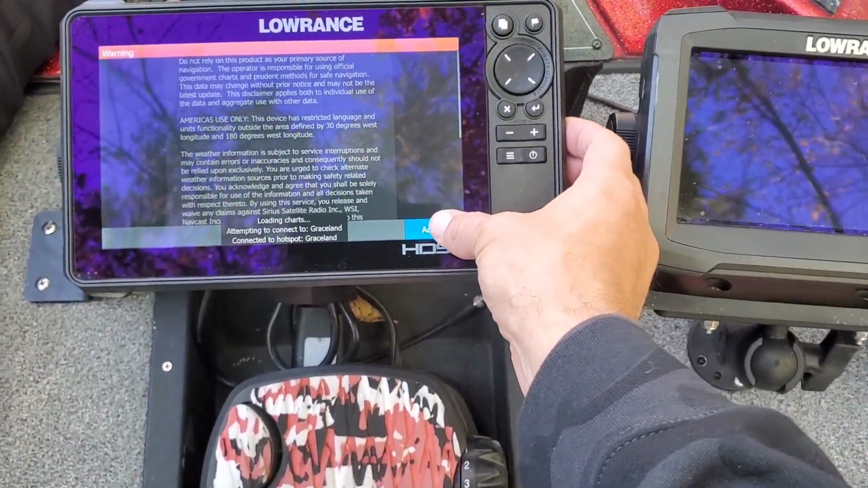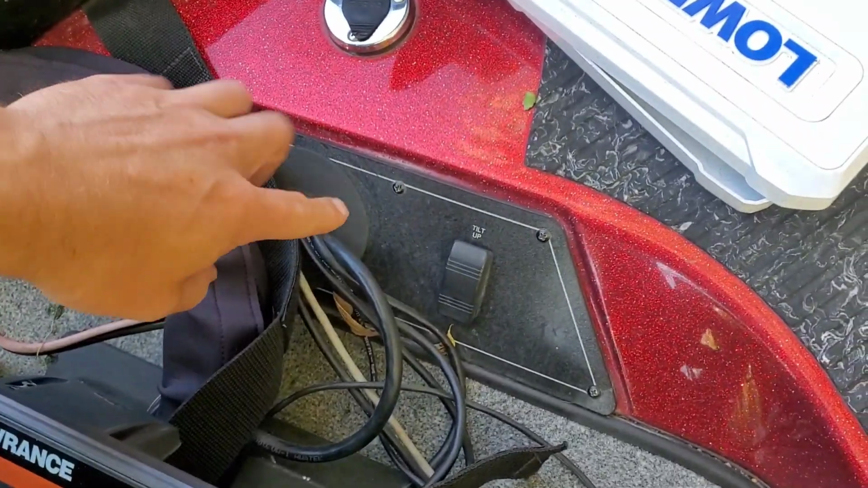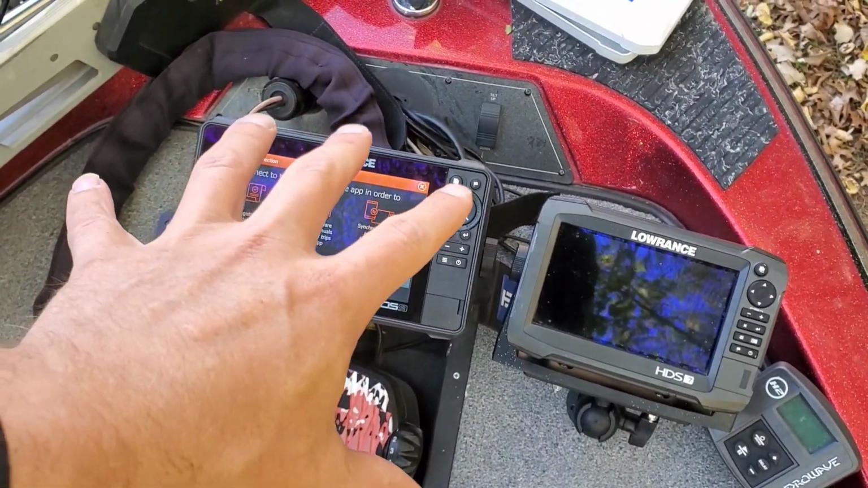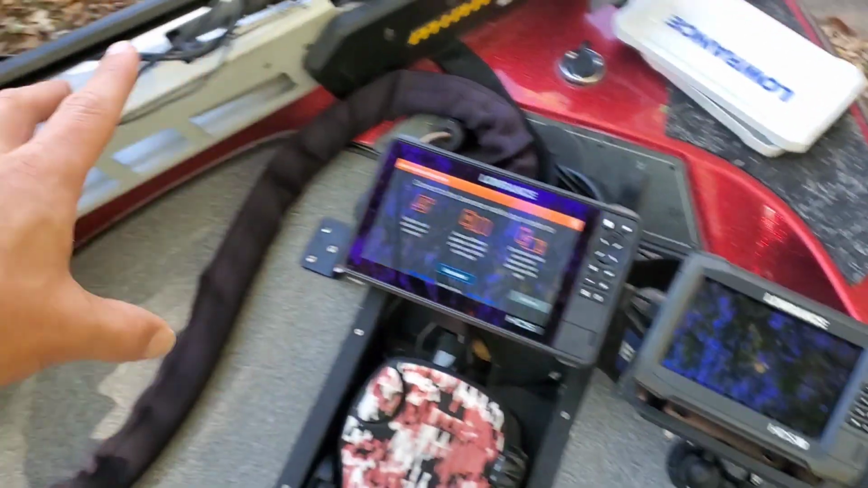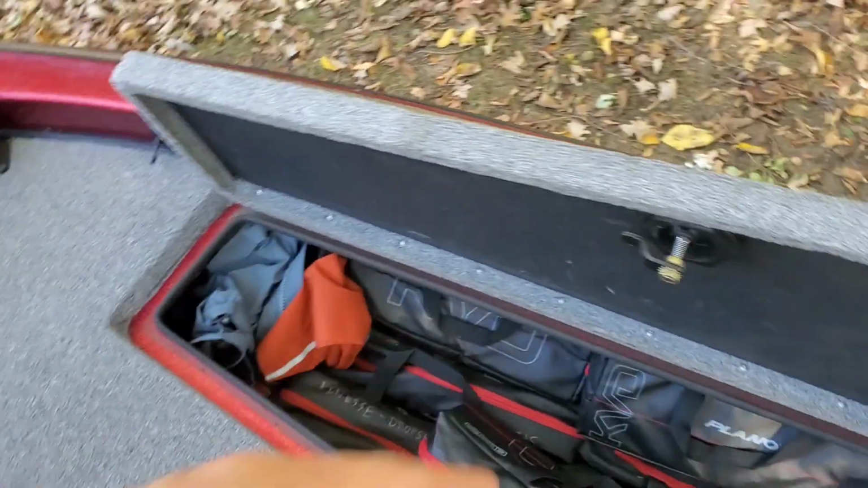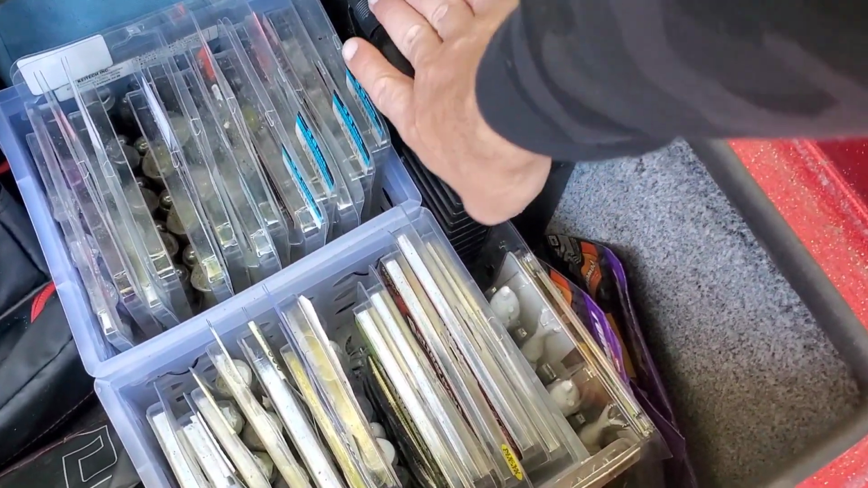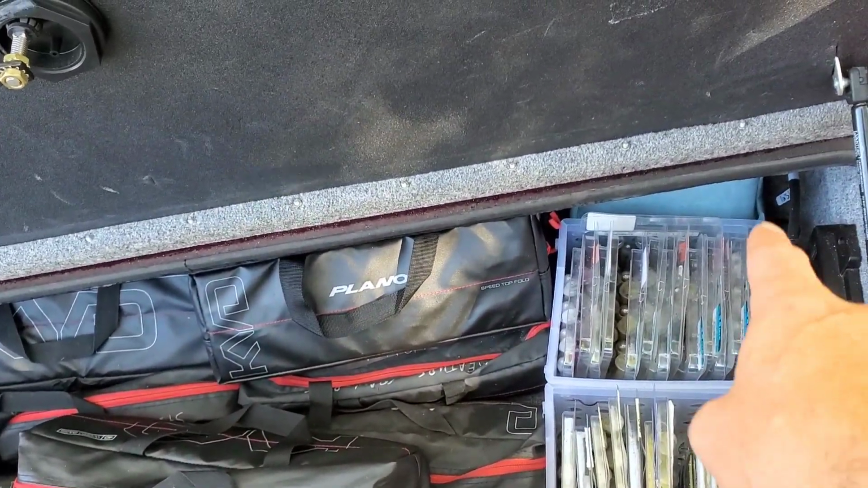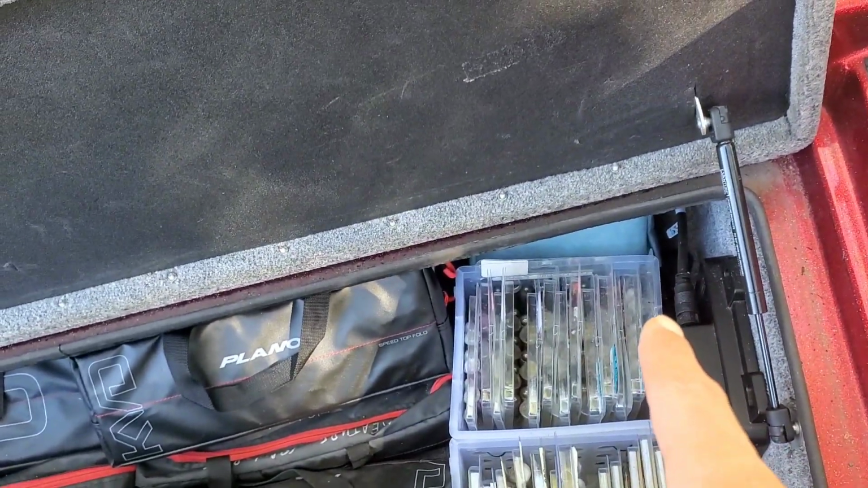So I have these both wired through the front here. They're both on one single power line with fuses. I have these on their own independent run with the transducer. So I have the cables going back here. I have my Active Target box, which actually doesn't take up that much room, sitting in the back corner. I have everything wired to the box, and I have the box and the units on their own power.